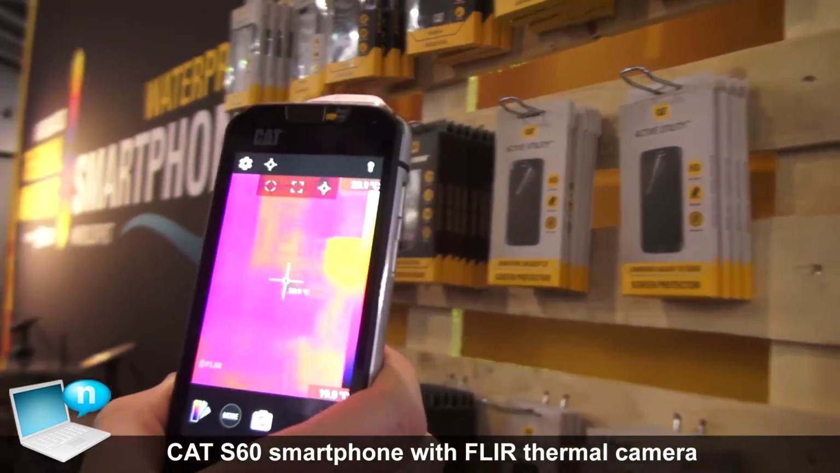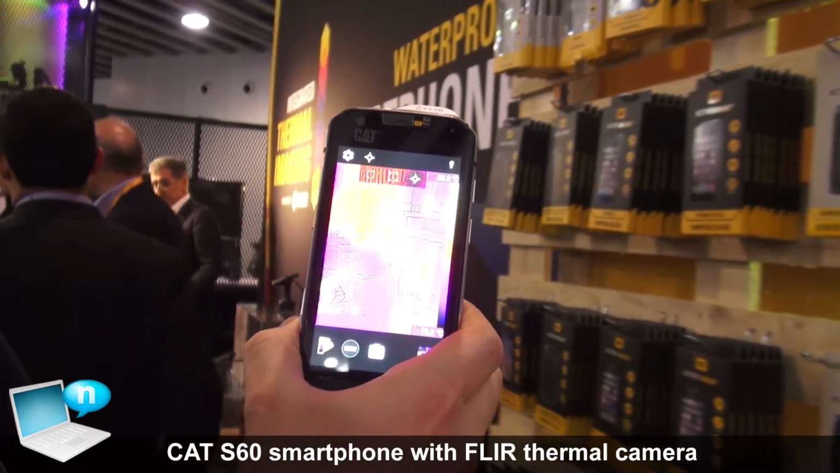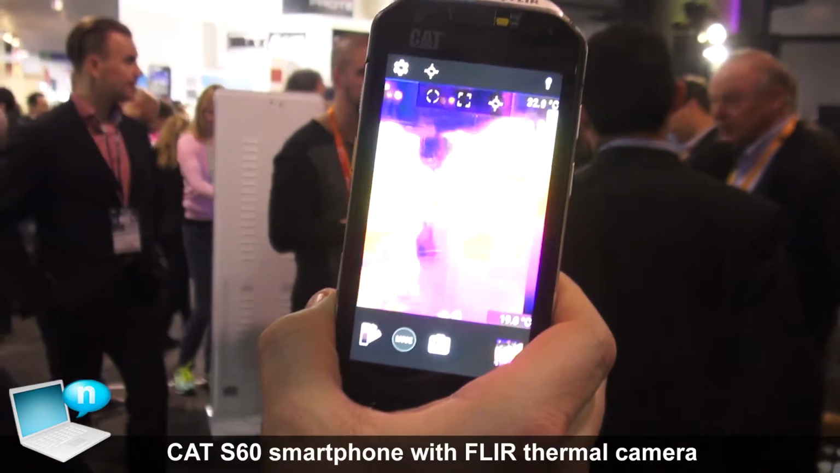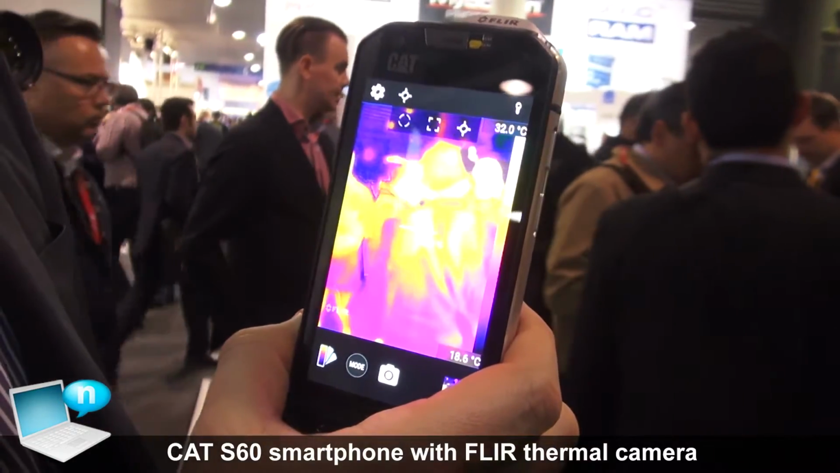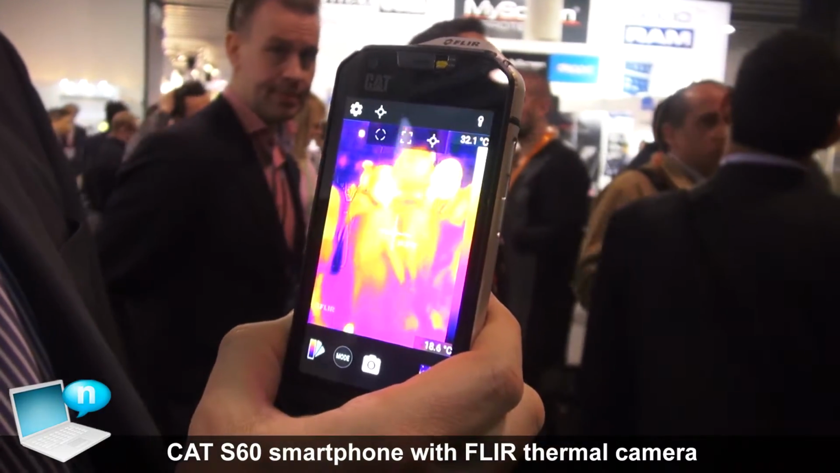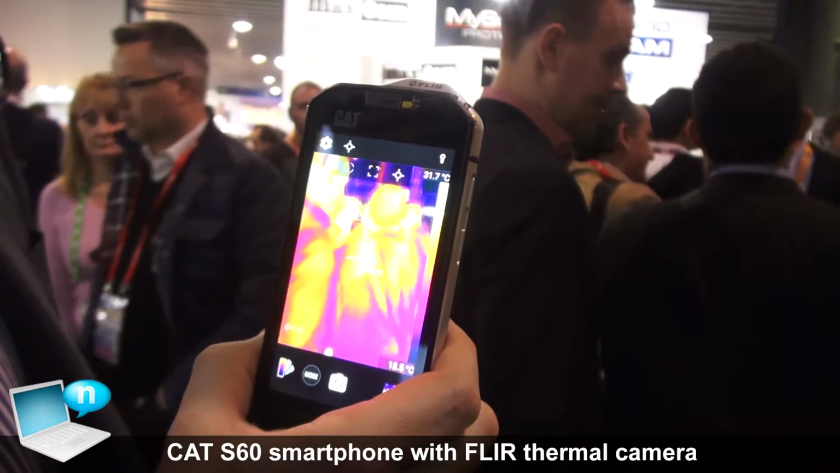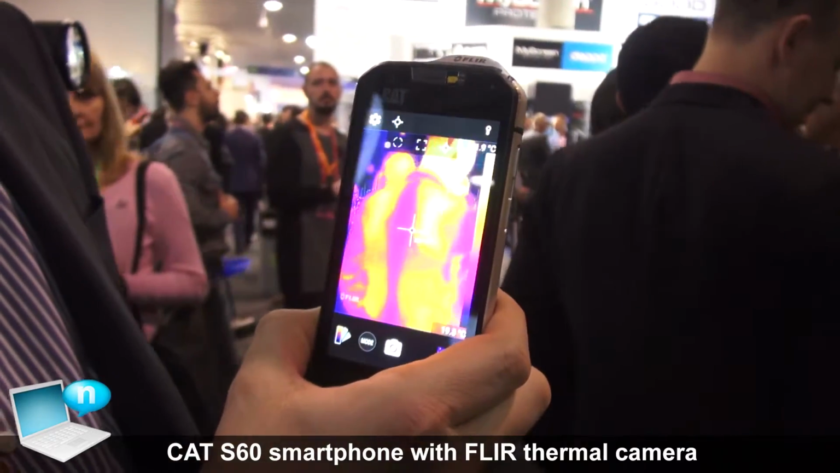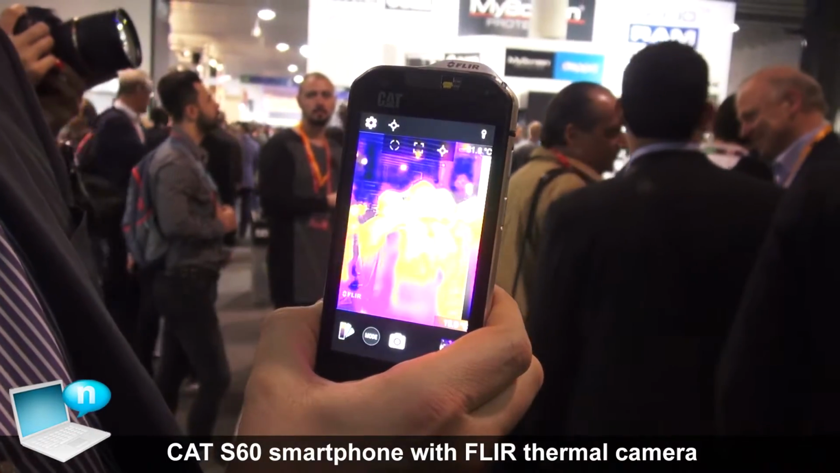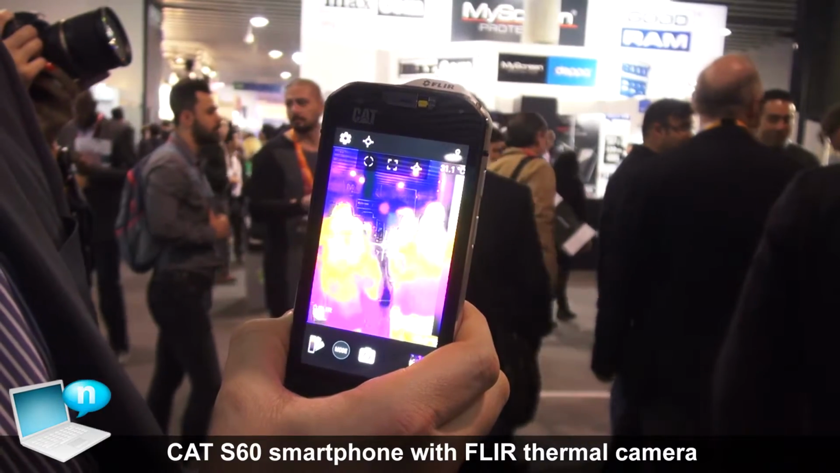Now this device is a really good, high-quality product at the high end of the kind of rugged space. It's got a Snapdragon 617 octa-core processor, 32 gig of ROM that's expandable through micro SD cards. It's got 3 gig of RAM, so a really punchy spec. And it'll be available in June at a price point of 649 euros, starting in Europe and available across Europe.